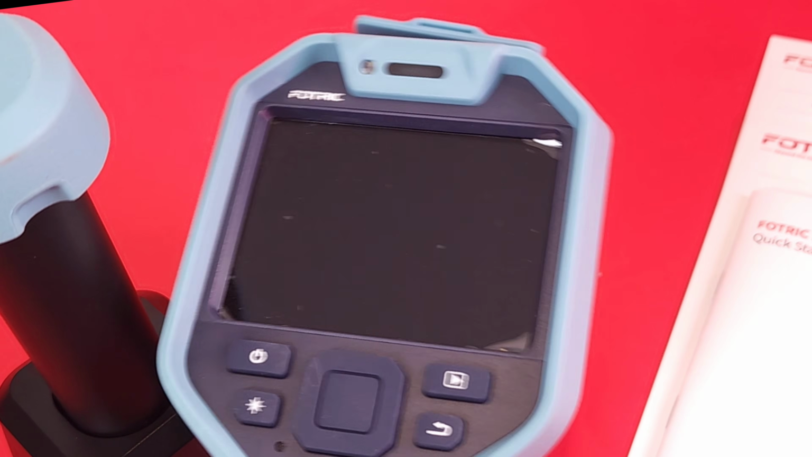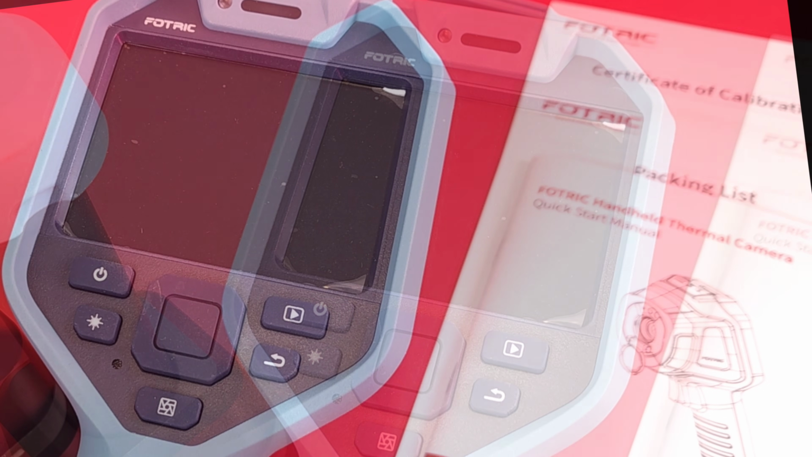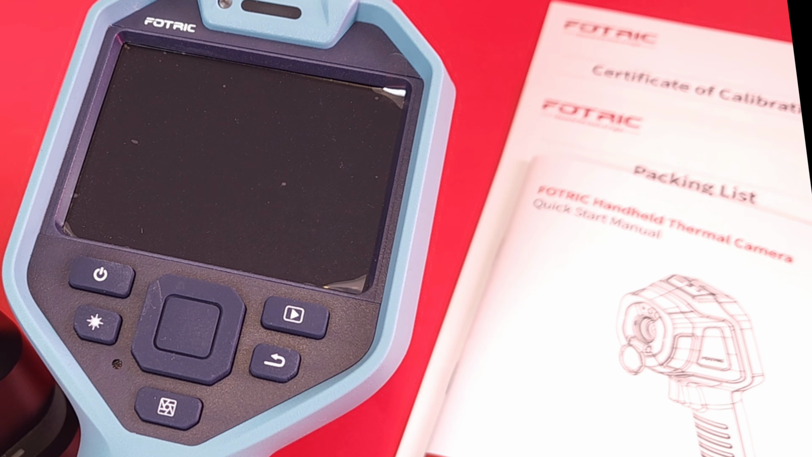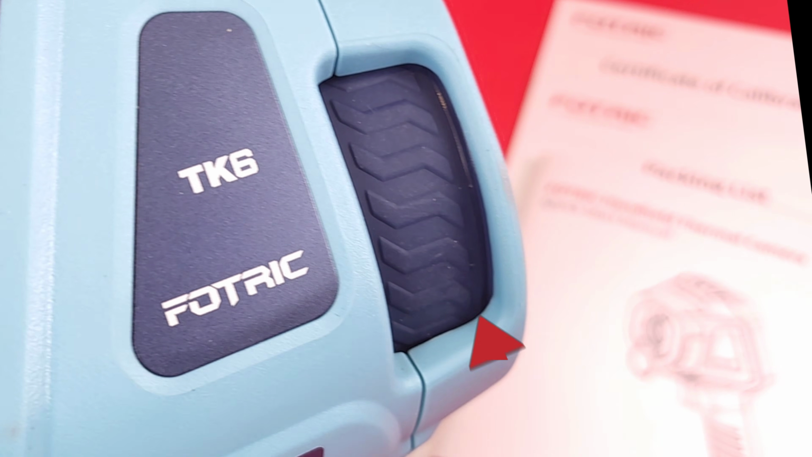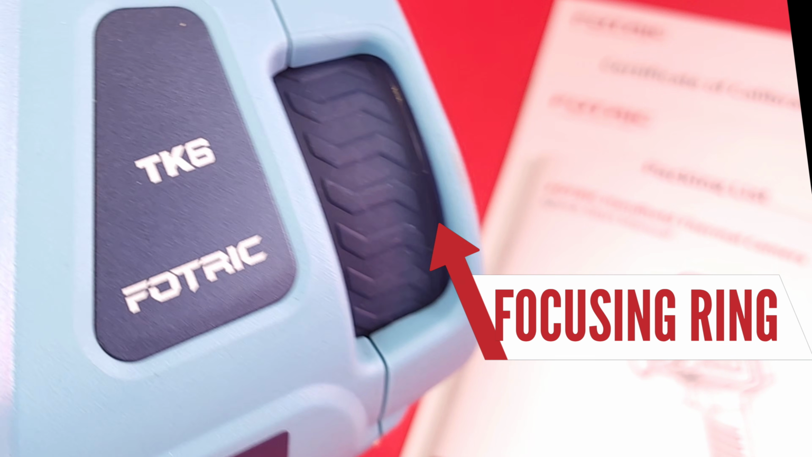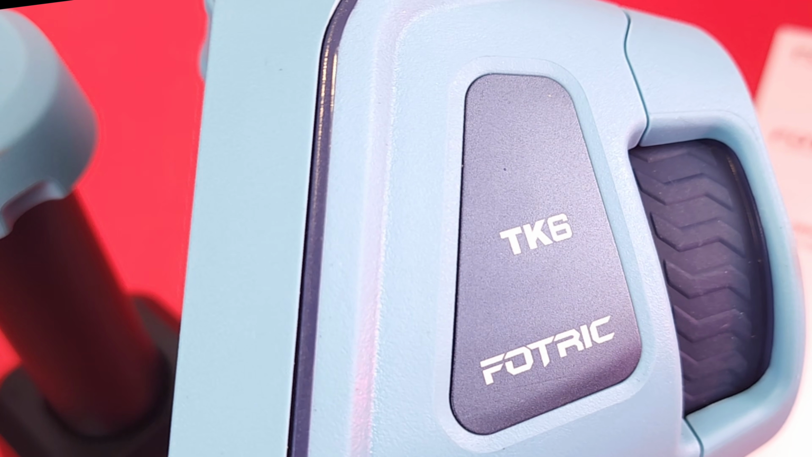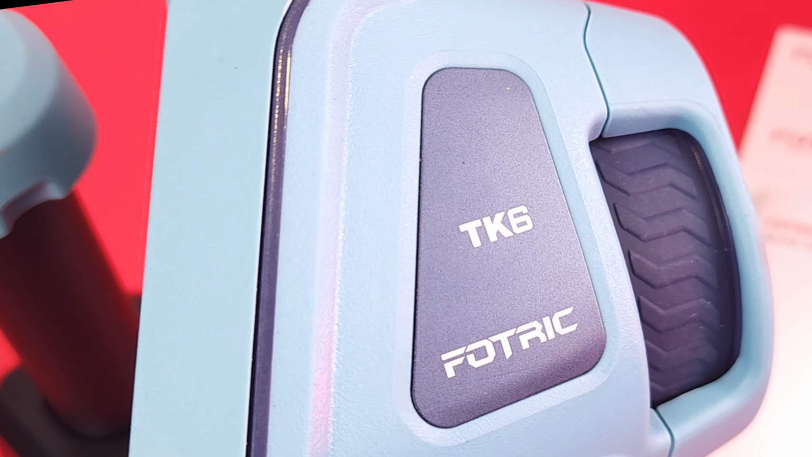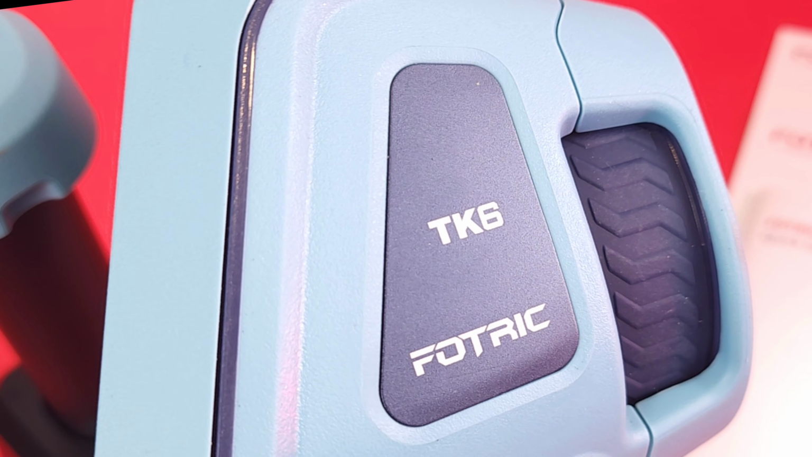Not only that, it feels like a million bucks. The thing is just so well engineered. A really serious tool. Look at that. That is a manual focus ring. A manual focus ring. You don't see that every day. If you're inspecting a PCB, or you want to scan a panel across the room, you can still get accurate readings and focus on what you want. It's a huge deal when you're doing real-time diagnostics.